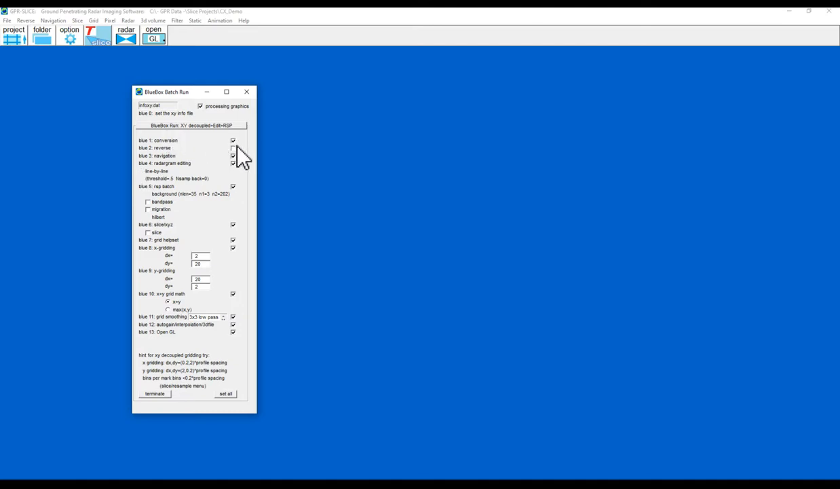So I want it to convert. I don't need it to reverse. They all start at the same side of the grid. I do need navigation. I do want radargram editing. I do want to do the signal processing. I want it to slice and I want it to stop so that I have some input on that. Then it's going to grid, and the values for the search radius are given to me automatically based on the values in the information file.